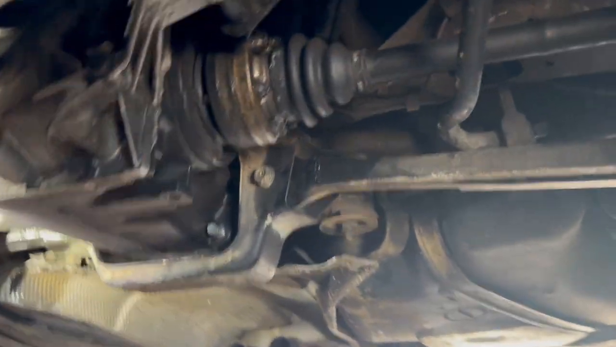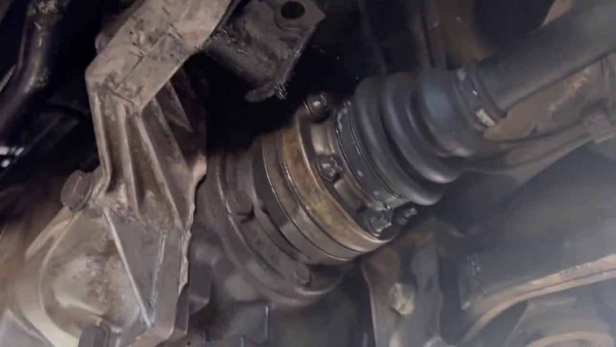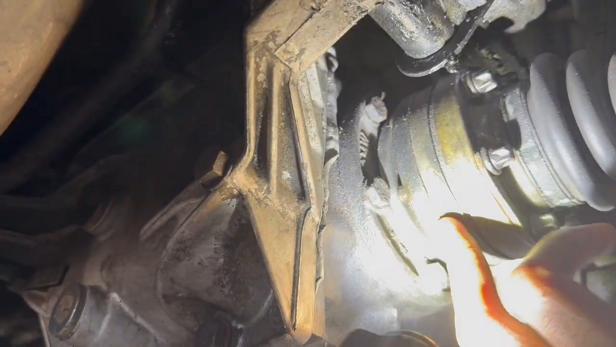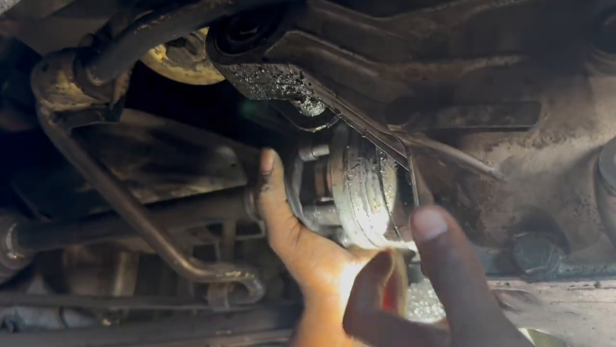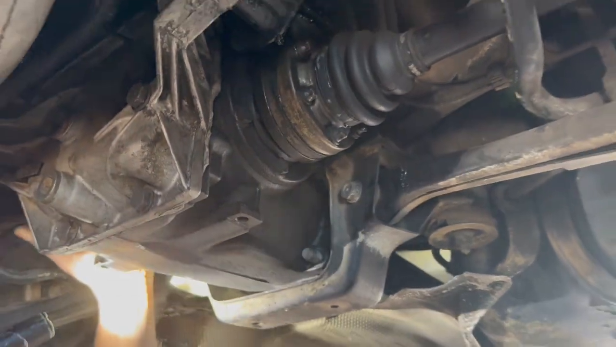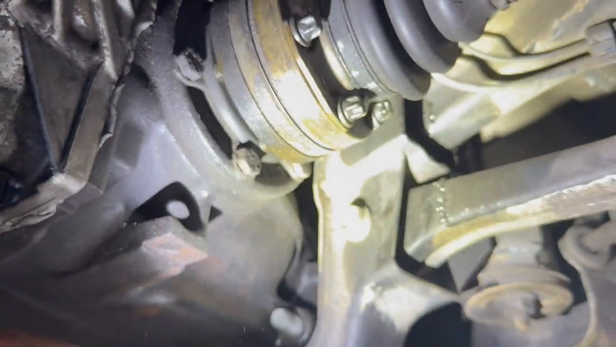It is supposed to have a piece in between. Yeah, this right here. If that's still there, then that's still there. Yeah, right there. Maybe I'll pull it up. Here, look. Oh no, they fit inside, they fit in between that.